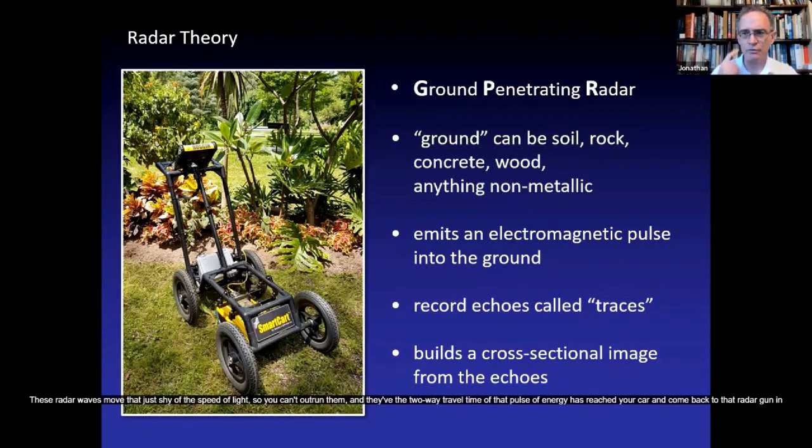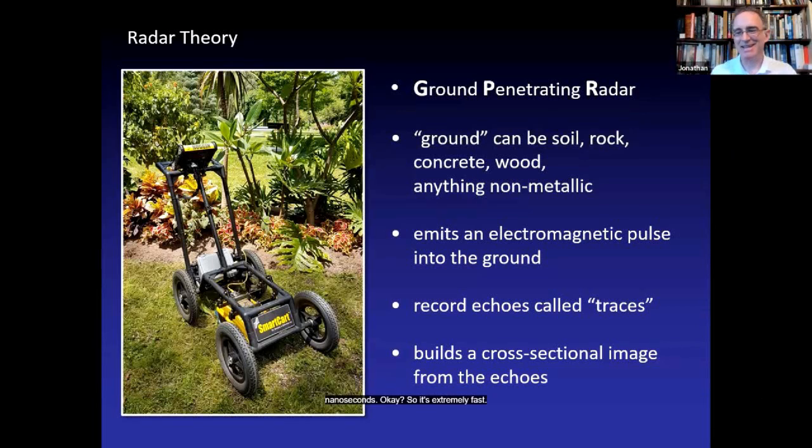These radar waves move at just shy of the speed of light. So you can't outrun them. And the two-way travel time of that pulse of energy has reached your car and come back to that radar gun in nanoseconds. Okay, so it's extremely fast.